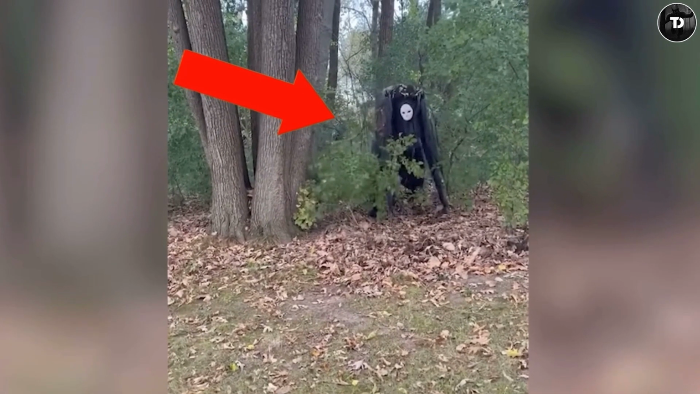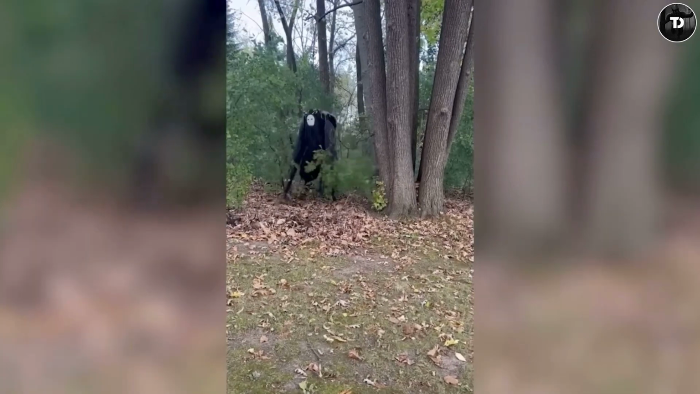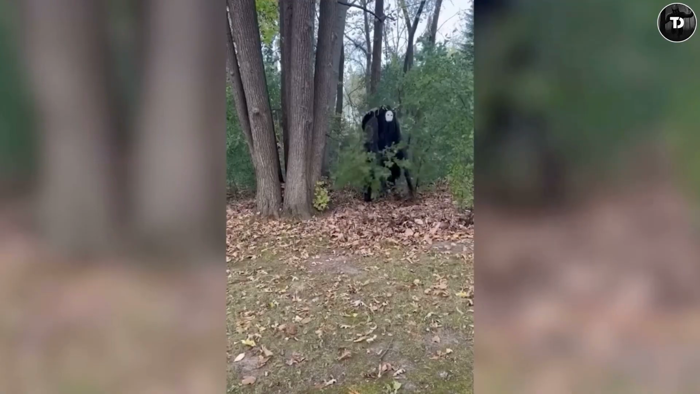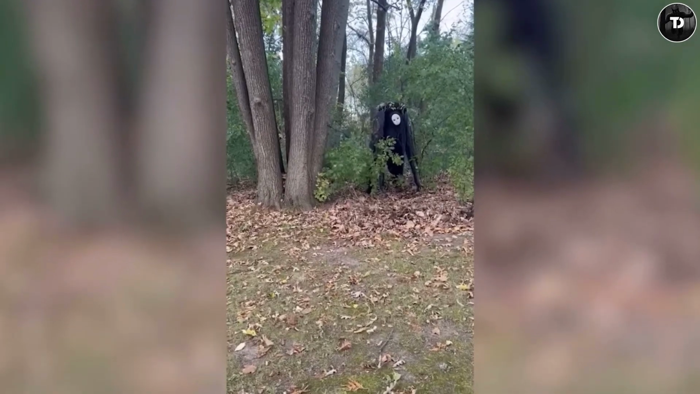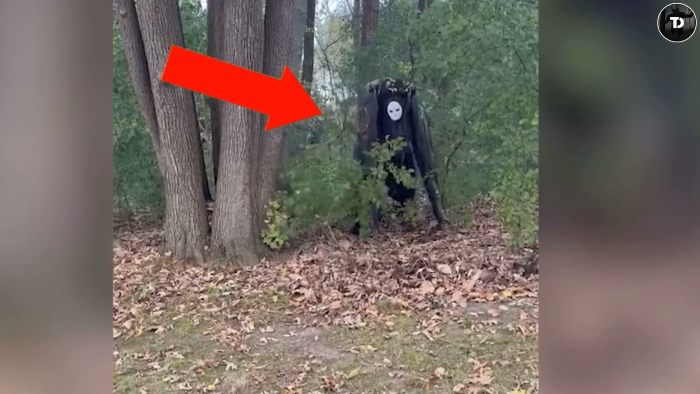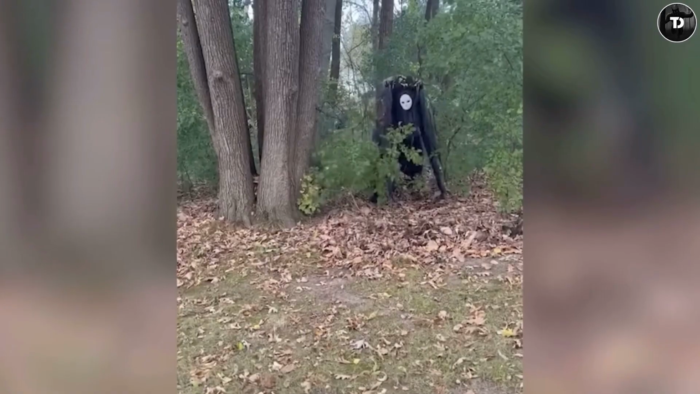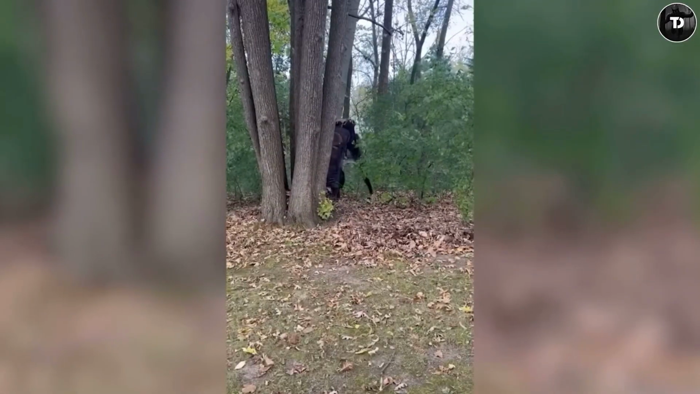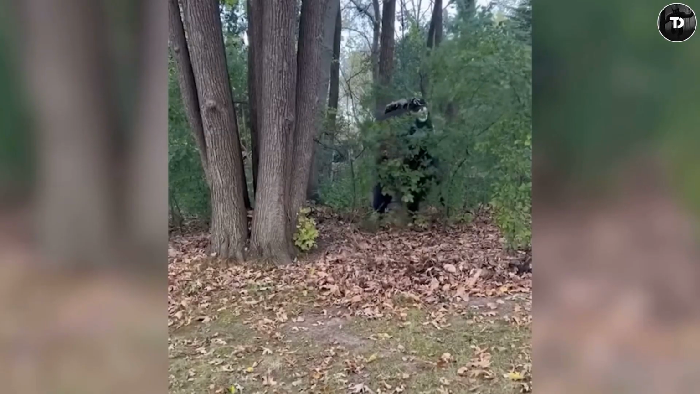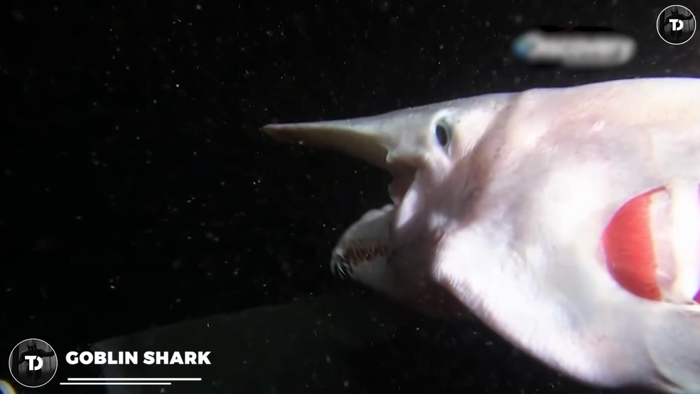It had the body of a man with 2 long legs and hands, but their body structure and movements resembled that of an animal. The main part of this creature is it has a crooked face. If we keep a close look at the footage, we can see someone hides the face using a mask. It was so prevalent during the neighborhood gatherings and festivals after dark that it earned the nickname, the Spirit of Bizarre locally. Goblin Shark.